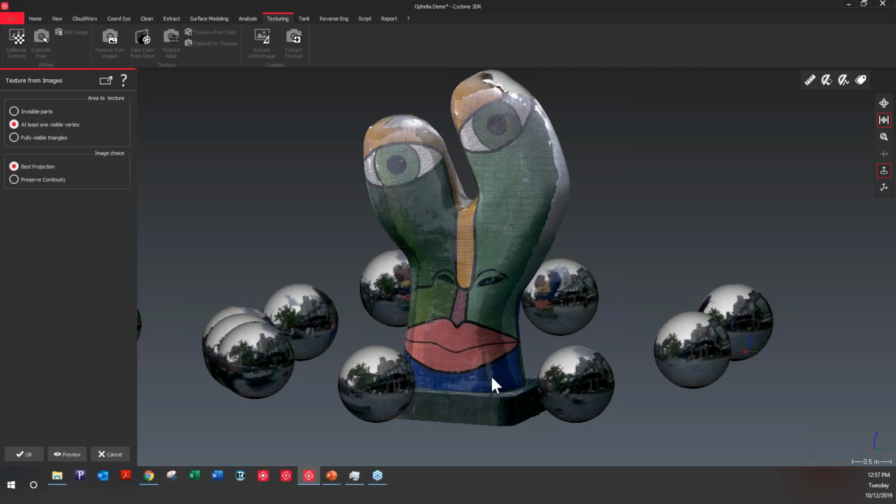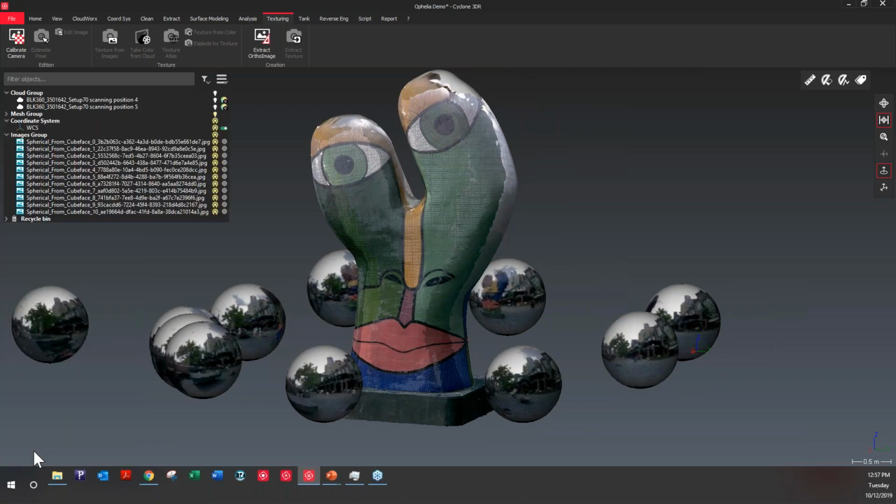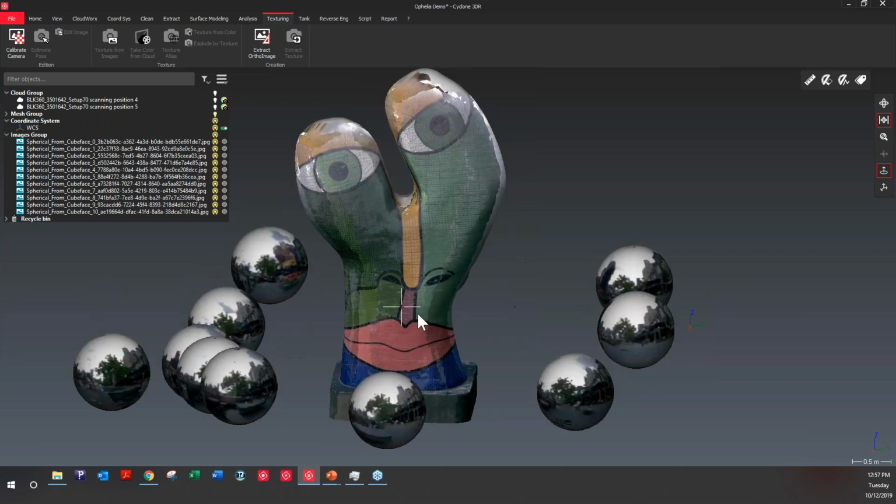This is a tool that was there, so it's going to be added in Cyclone 3DR as well, but in a further version. There's a couple little things like that that haven't been put through Cyclone 3DR yet, but they definitely will all be there in the next versions. So we can say OK now, and we've got our model.